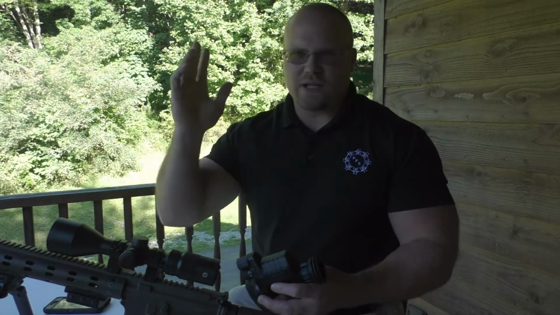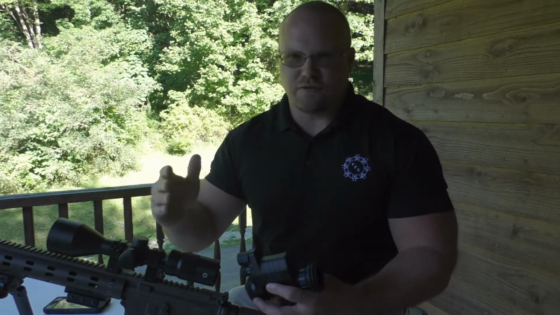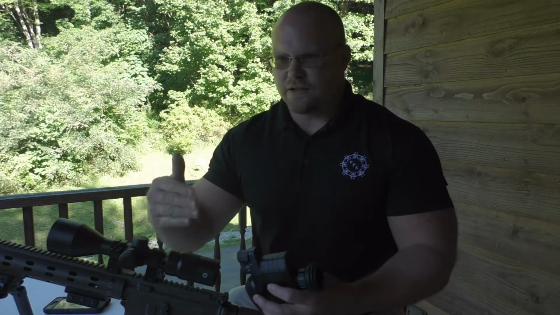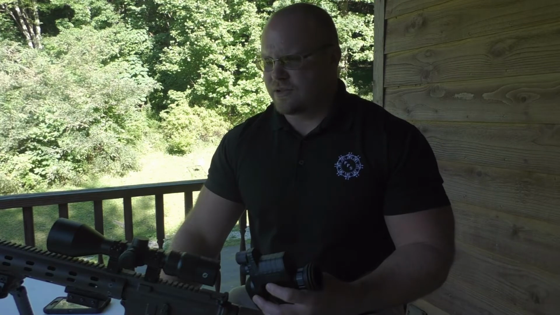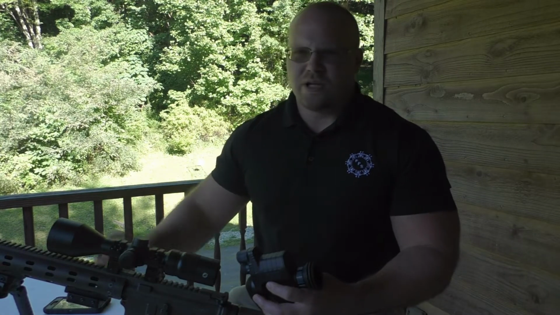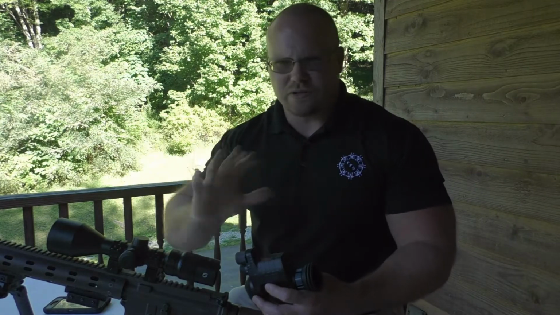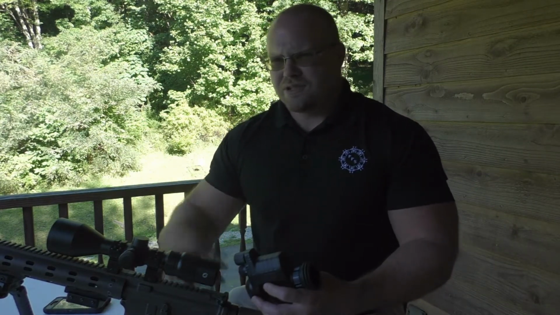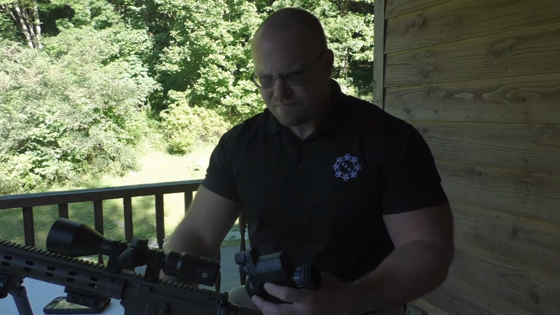So the image was absolutely good enough that it's not going to impede any kind of identification of animals, the effective, safe killing of an animal. It's certainly not going to cause any problems with that, or picking your target out safely, being able to make sure you know what you're shooting at. You can see very clearly, but it just gets a little fuzzy once it gets over toward the edge.